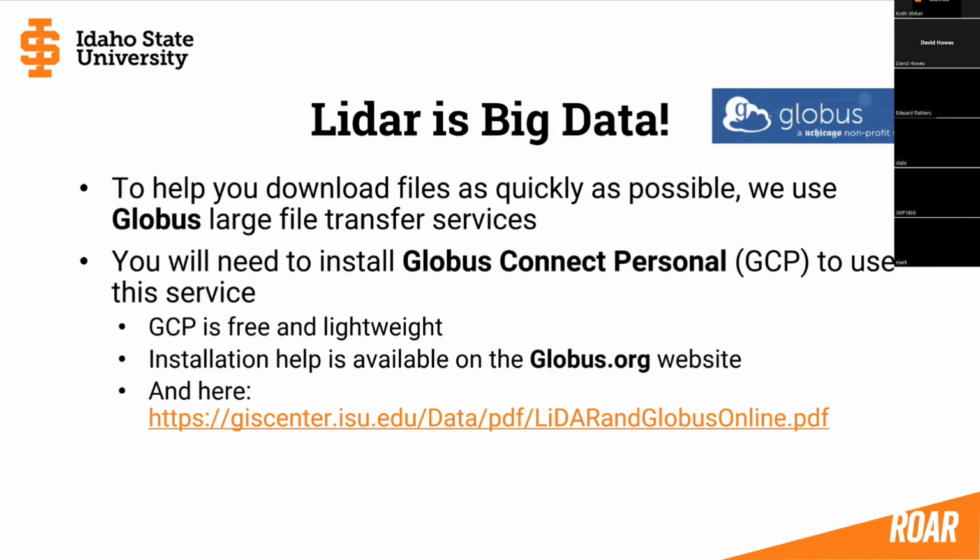It doesn't go to the University of Chicago first. That would make it terribly slow. It just goes from our servers to your computer. And one of the things that Globus does is it always finds the fastest path of the network, to help make sure that that transfer moves as quickly as possible. And it will do a pretty good job of saturating your pipes to make sure that the data does get downloaded as quickly as possible.